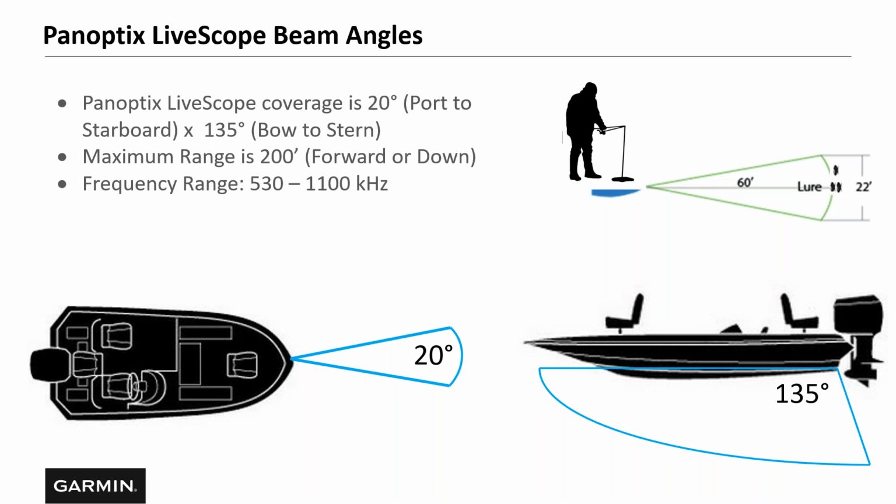So chances are when Danny's pointing that LiveScope transducer with that 20-degree narrow beam, when he sees those fish and he drills that second hole, he can pretty much be almost right on top of them, or at least close enough that when he drops that bait or lure down, he's going to get a reaction.